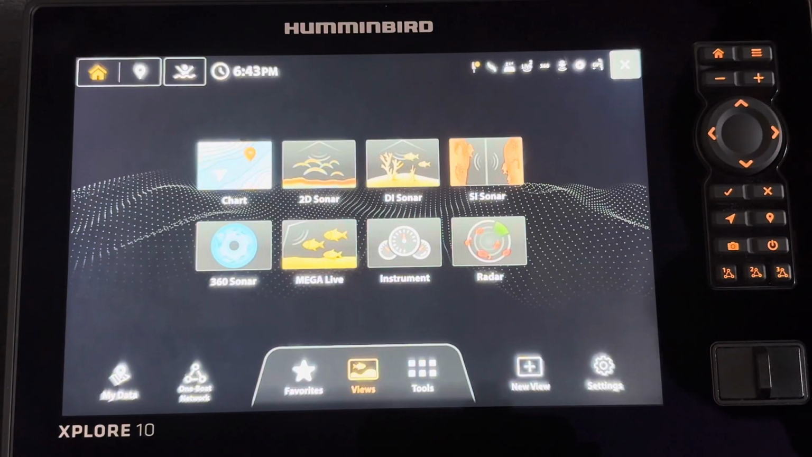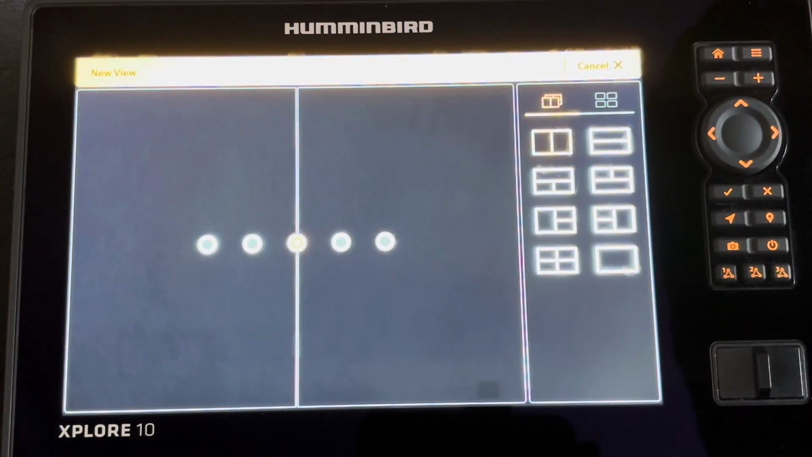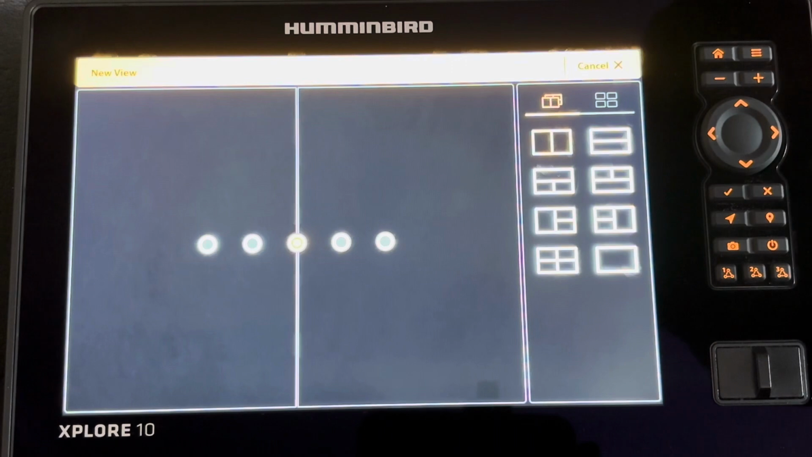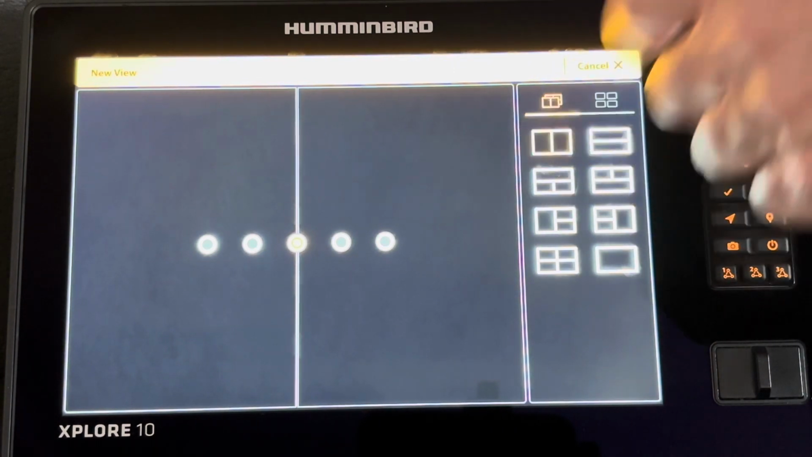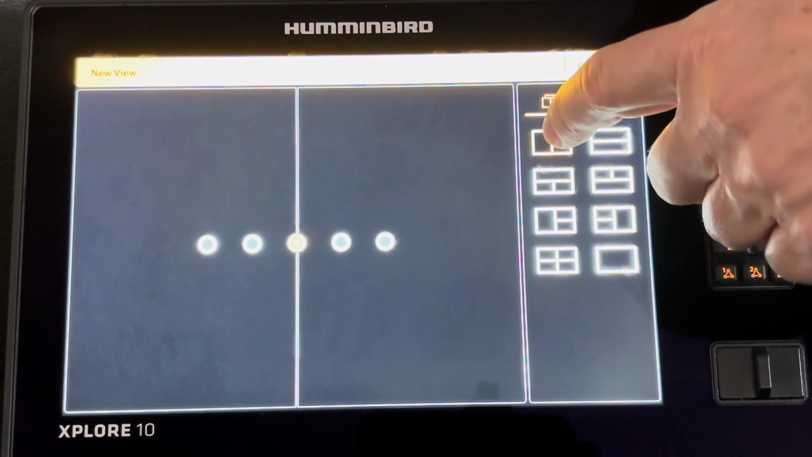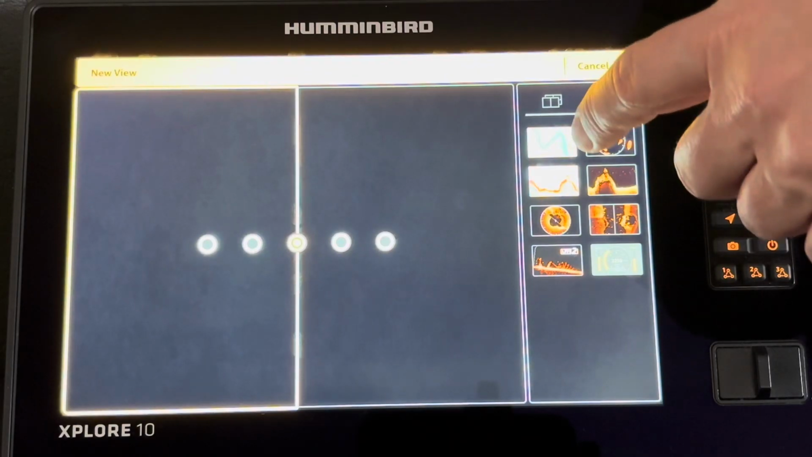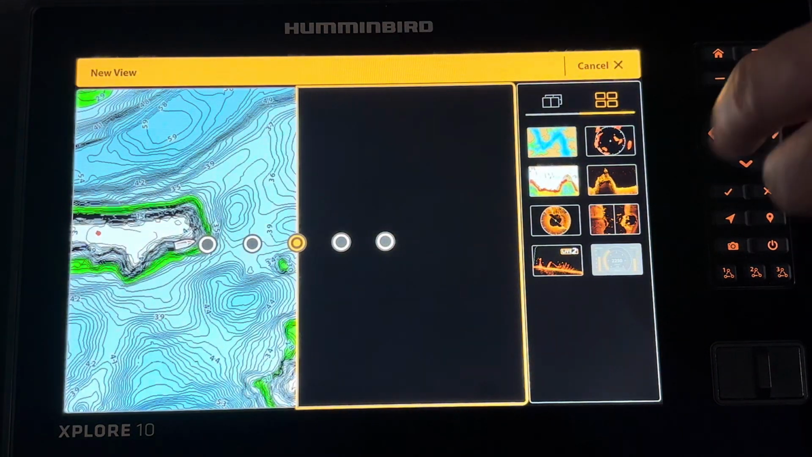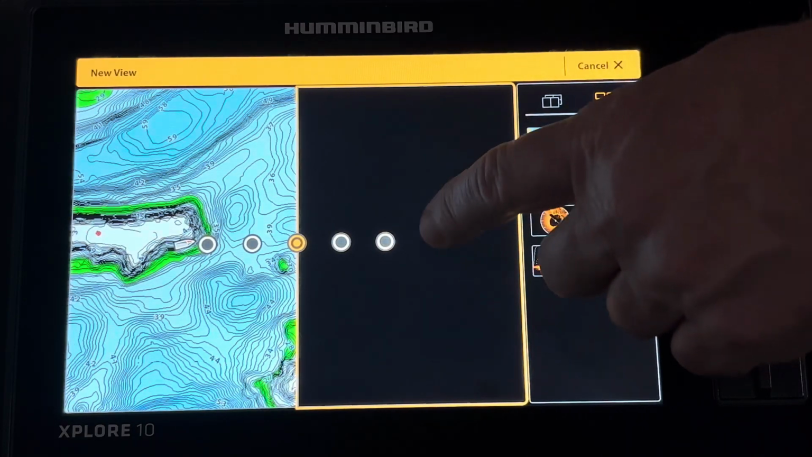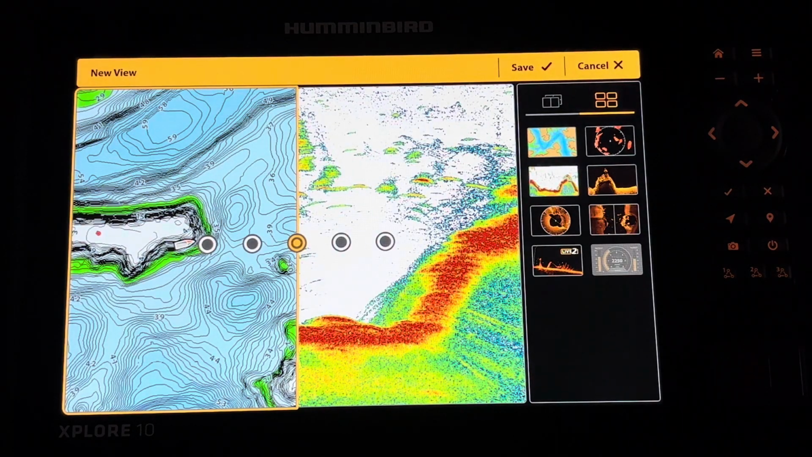The Explorer unit can also be used to create some custom views. So we're going to go to New View here, and we load it up, and we just have to decide what we want. Let's say we just keep it simple for now, and we hit on this one, and now it's going to show us our options. So I'm going to create a map, and let's say I just want to do 2D over here. You can see it's highlighted, so it's showing me that that'll be 2D.